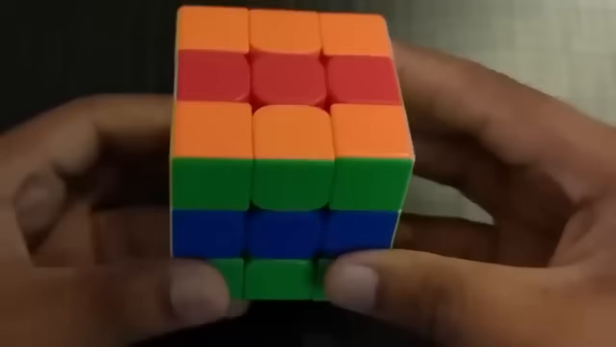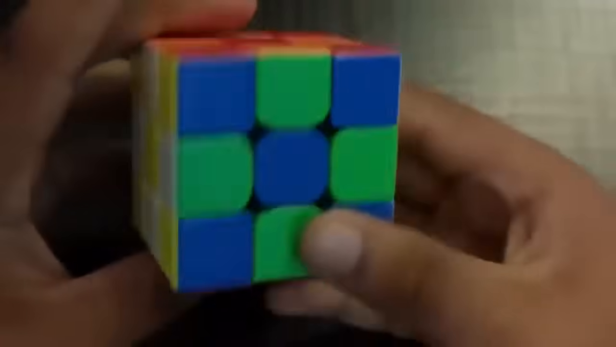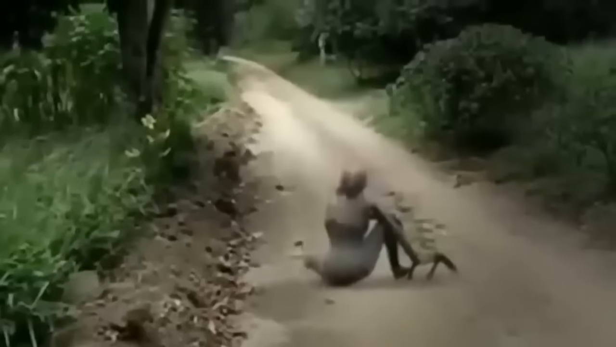Was it someone in a costume, or a genuine enigma from beyond the stars? The puzzle remains unsolved, shrouded in the mysteries of the universe.